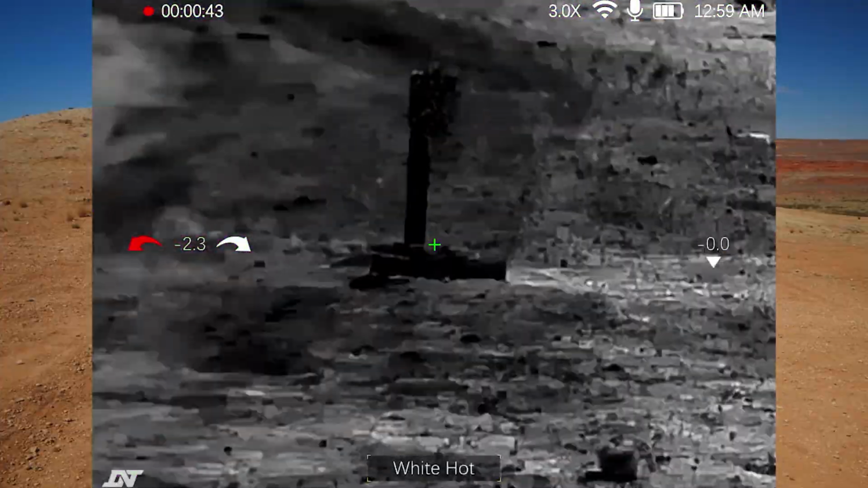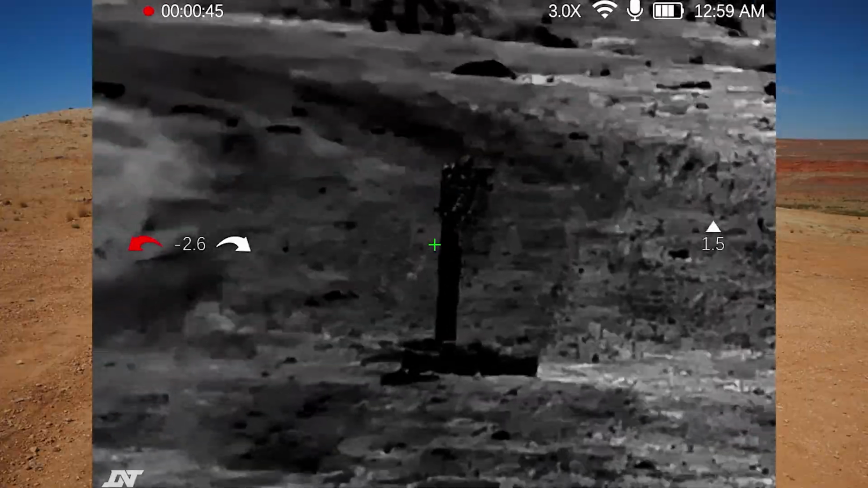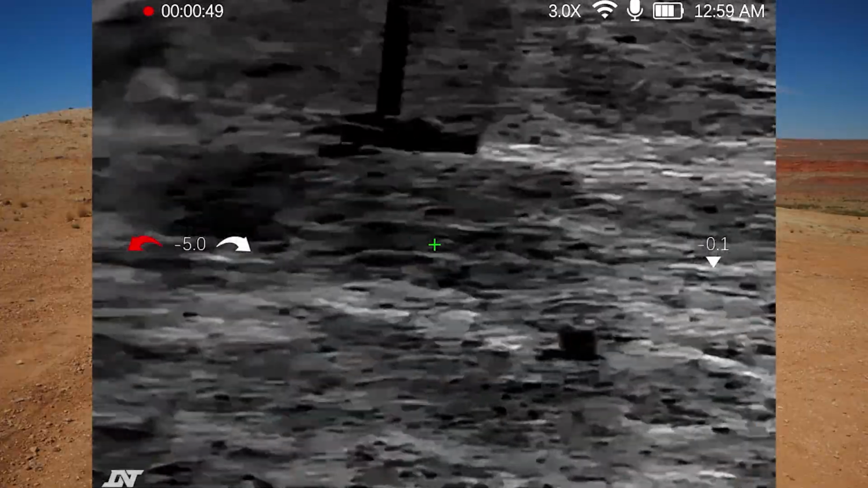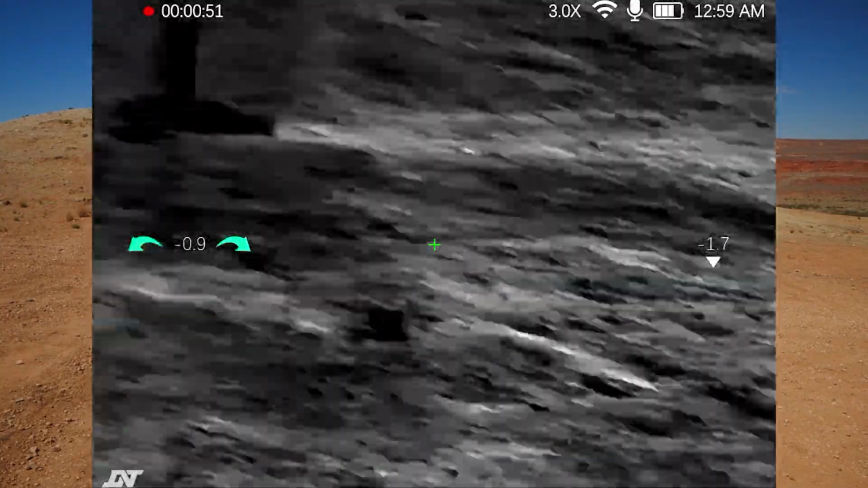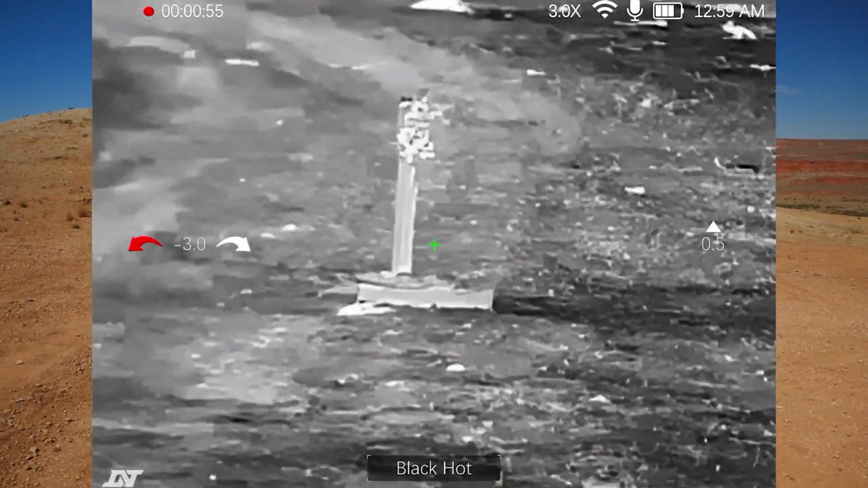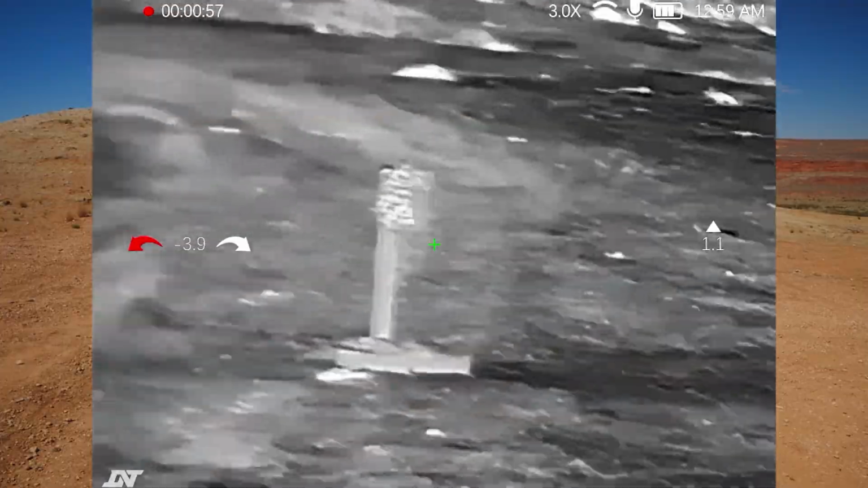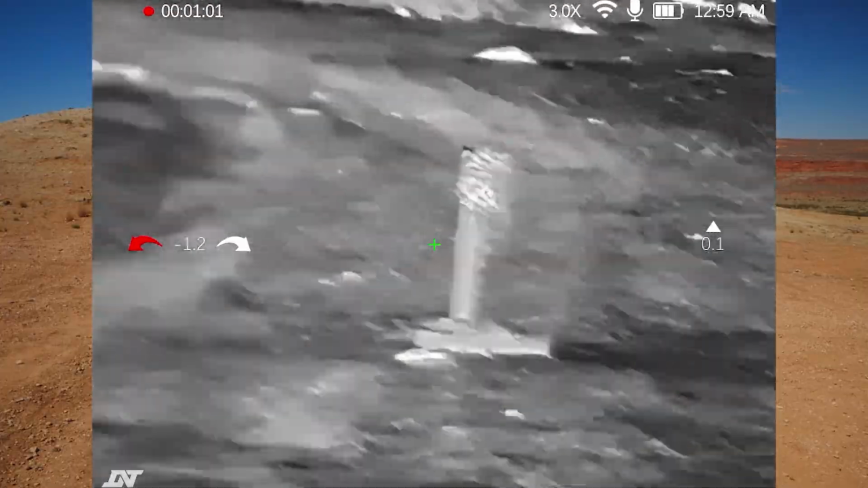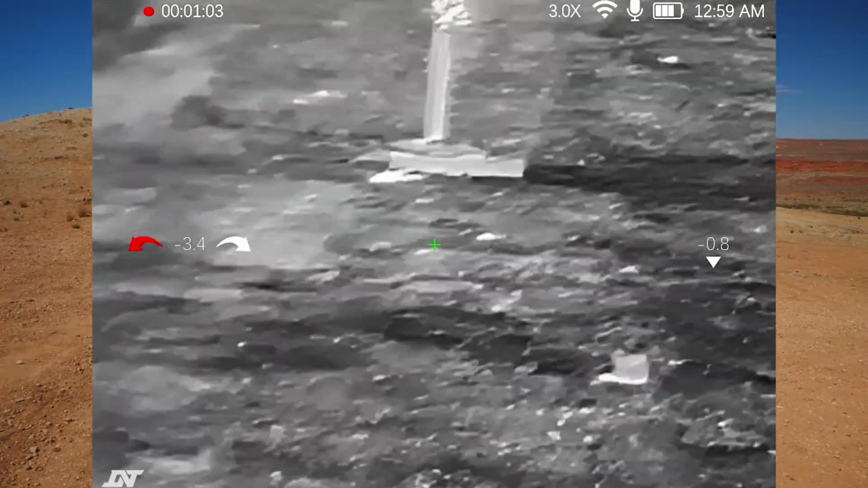Now we're going to switch again. We are now on white hot. And I'm guessing that steel target isn't as hot as I was assuming it was going to be, sitting in the sun for 20 minutes so far. And then we will switch over to black hot, which, as you can see, you can see a lot more detail. That is because the steel target right now is not super hot, so it kind of stands out a little bit more than everything else.